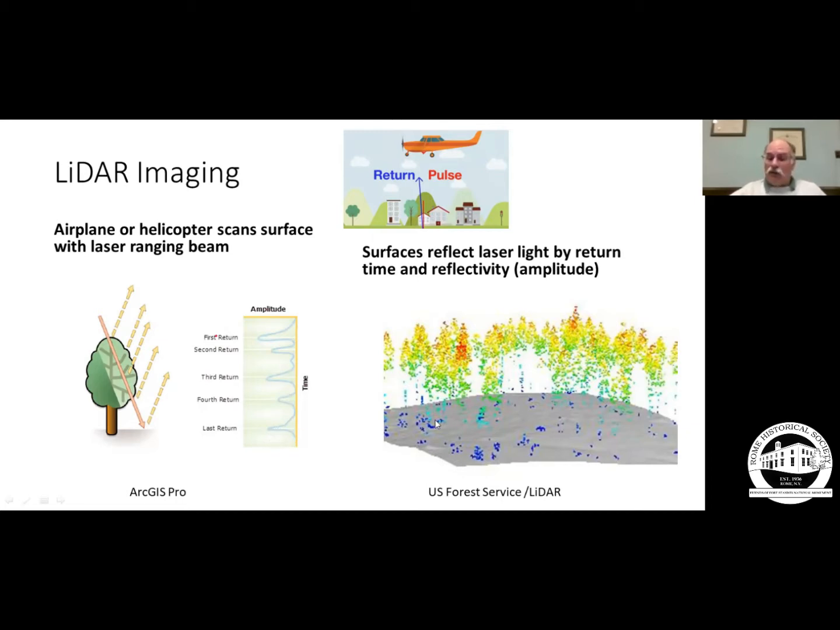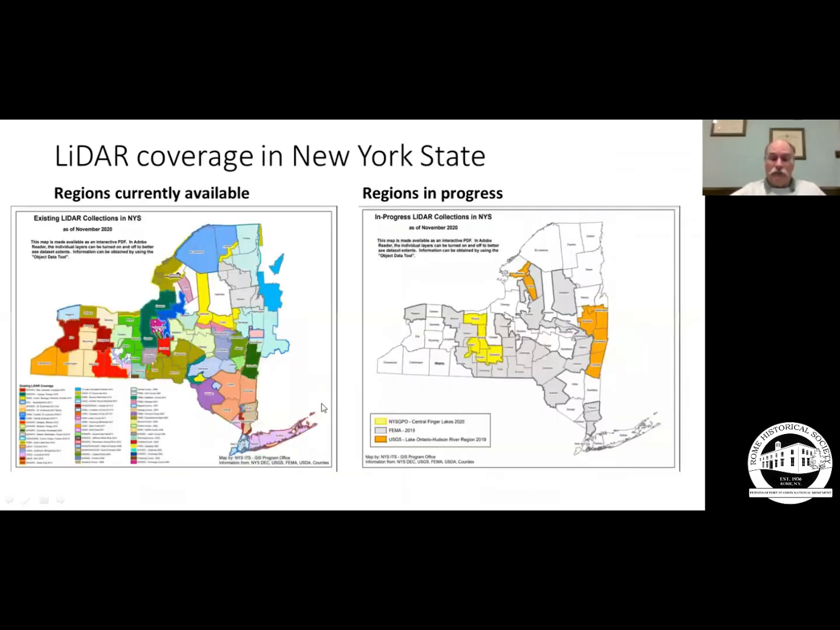They can color these digital returns, blue being the last one and gray, and the highest ones being reds and yellows. And then using digital analysis, they can remove the upper layers, the fourth, third, second, and first return, and we can look at the ground surface without any vegetation on it.